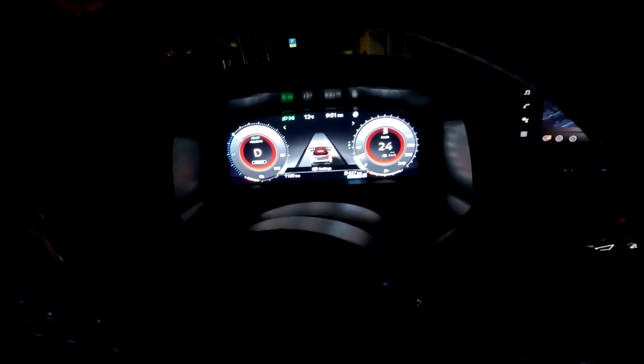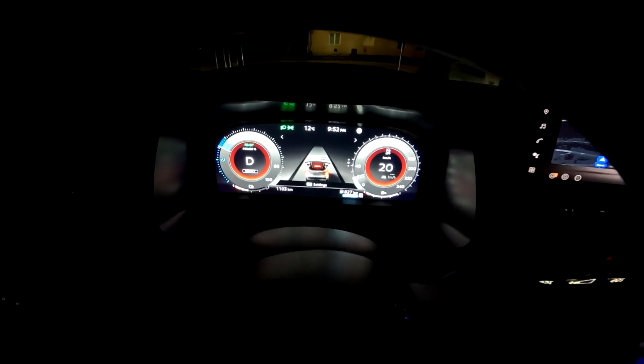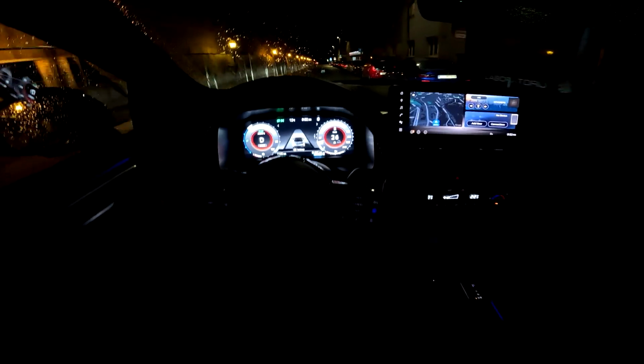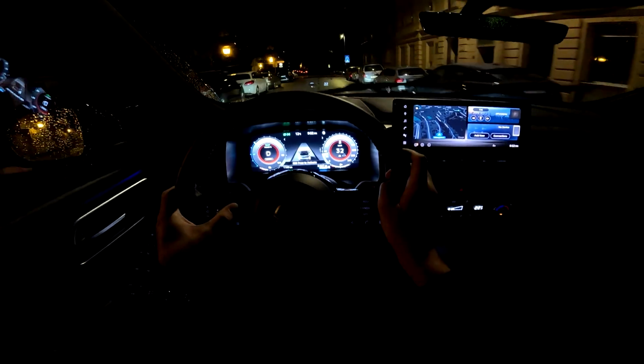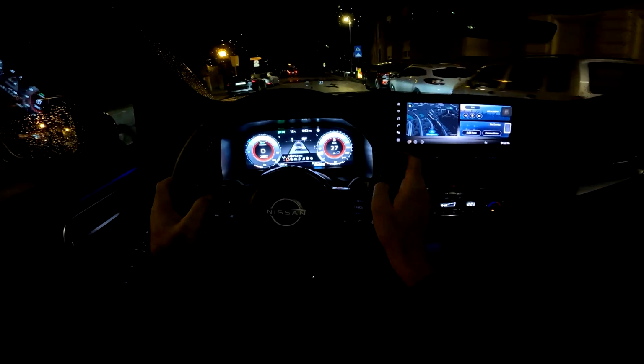And now you see here we have the icon of the Qashqai, and on the e-pedal, when I release the throttle, you see that the brake light is on. So because the car is slowing down, and you need to let people behind you know that. So yeah, and really a lot of options here when it comes to this middle section.